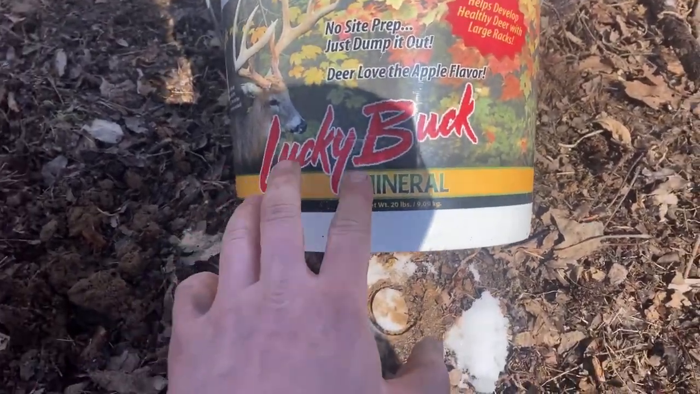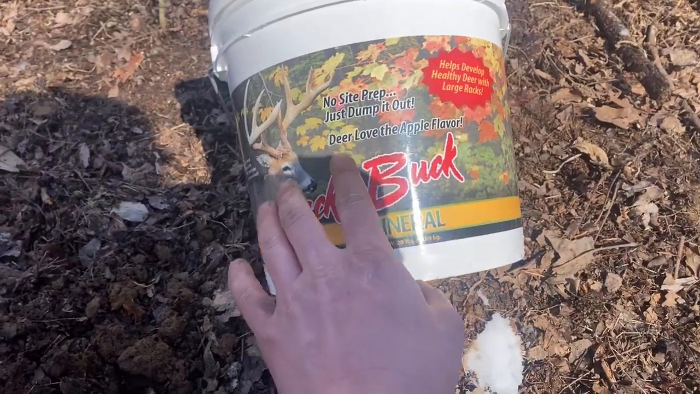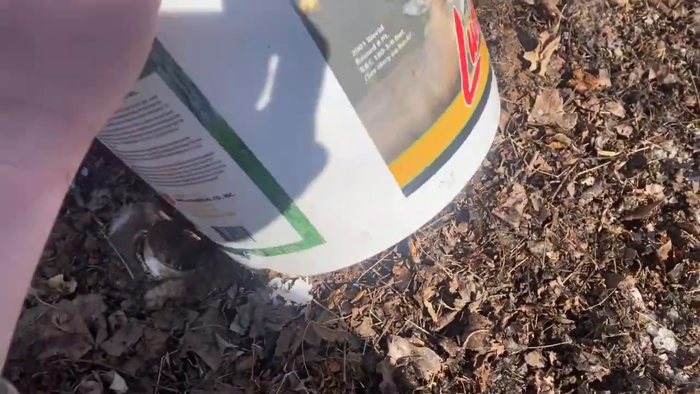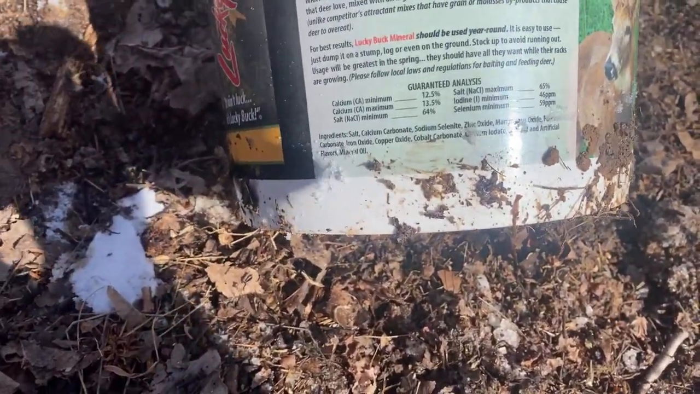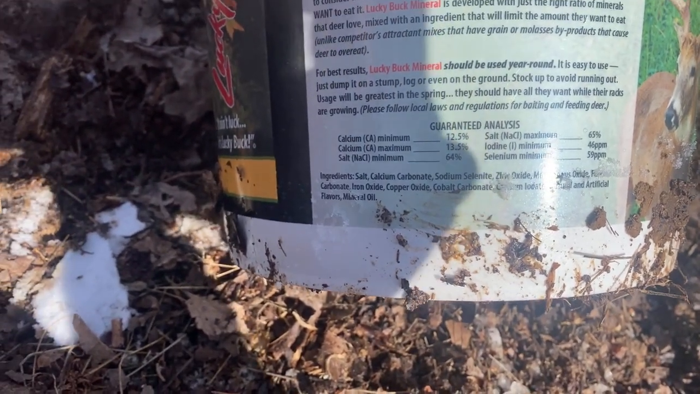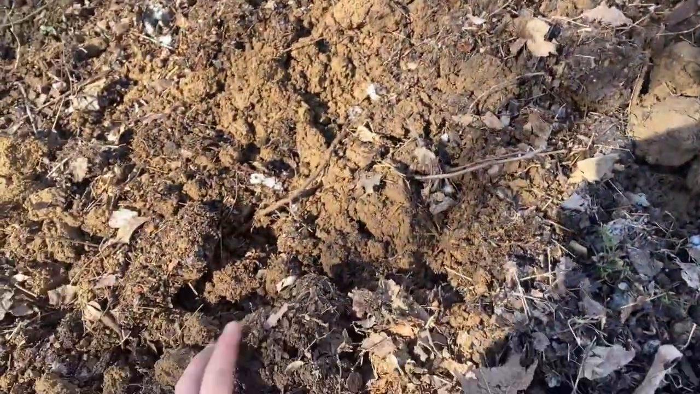So I use a Lucky Buck mineral, and it says on there no site prep, which we done. Just dump it out. Deer love the apple flavor, and it does smell like apples, and it helps develop healthy deer with large racks. And let's see if it says what's in it on the back. Well, it tells you what the guaranteed analysis is. Y'all can read that. I don't have to read all that to you. But I'm just gonna take it, dump it all in here, nice and good.